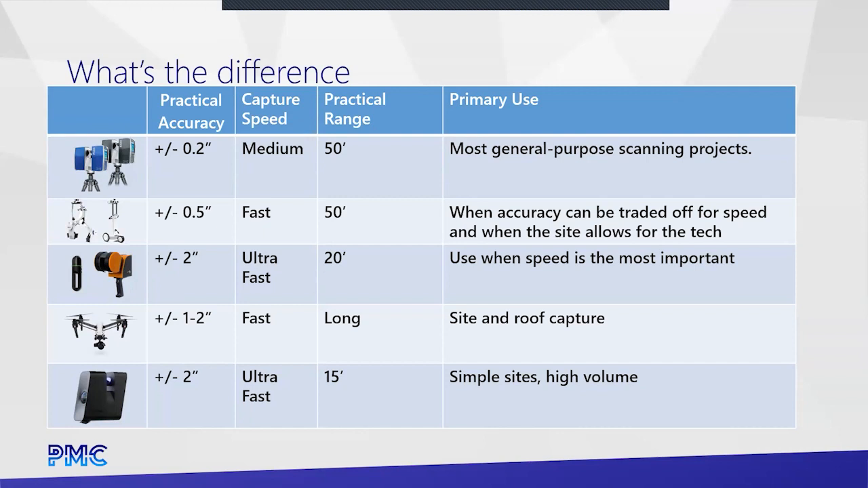I assume most people on the call are going to be in the building world. In there, I'd say, the practical range is about 50 feet you're getting out of these. That said, there are some higher end Leica units that can get some incredible accuracy and resolution at incredible ranges. But again, we're getting to those specialized units that do different things.